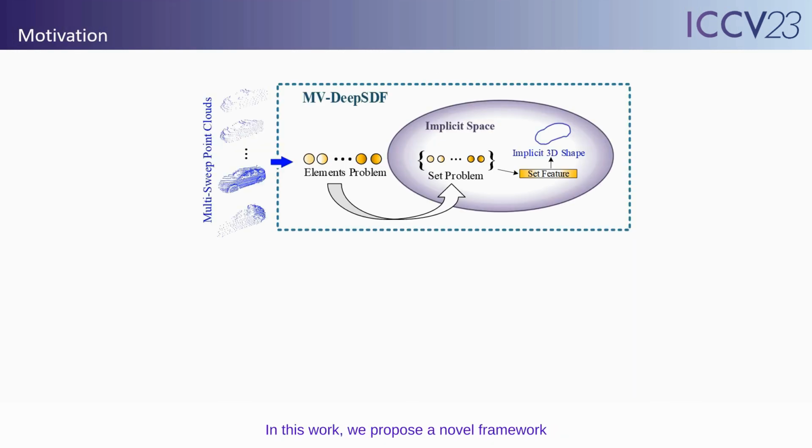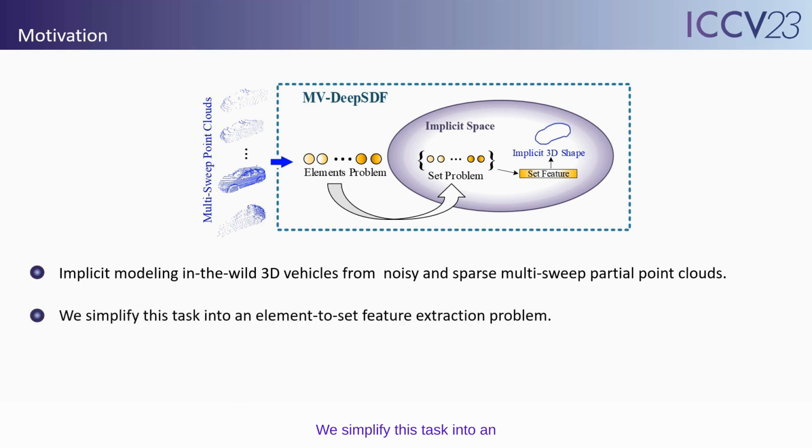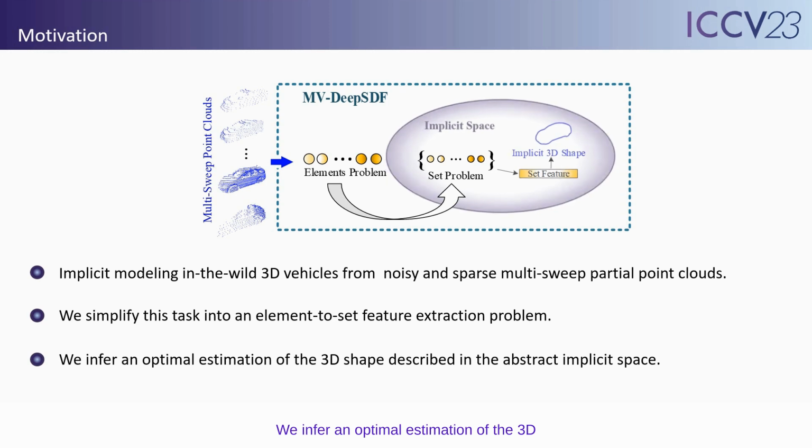In this work, we propose a novel framework, dubbed MV-DeepSDF, to exploit noisy and sparse multi-sweep partial point clouds and implicitly generate high-fidelity 3D reconstructions of vehicles for autonomous driving. We simplify this task into an element-to-set feature extraction problem. We infer an optimal estimation of the 3D shape described in the abstract implicit space.